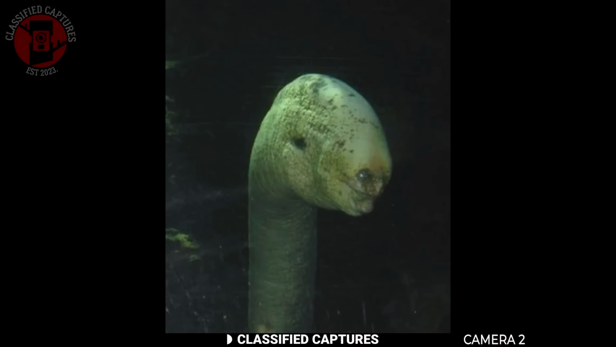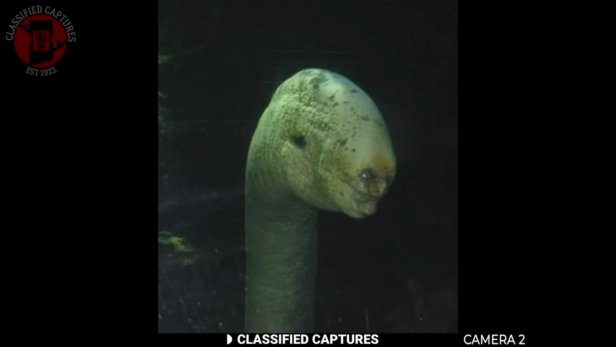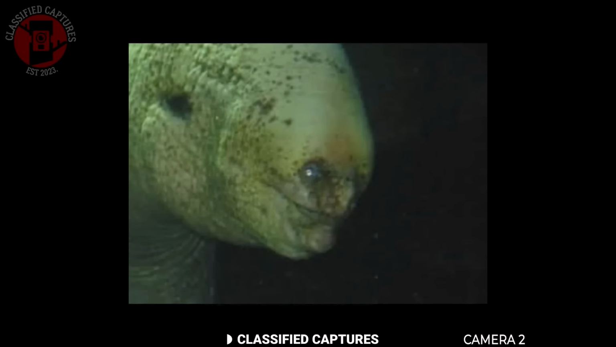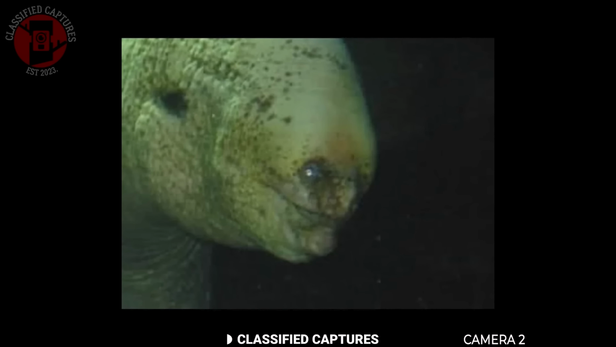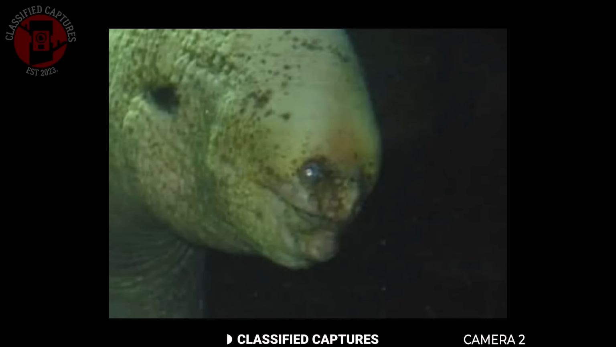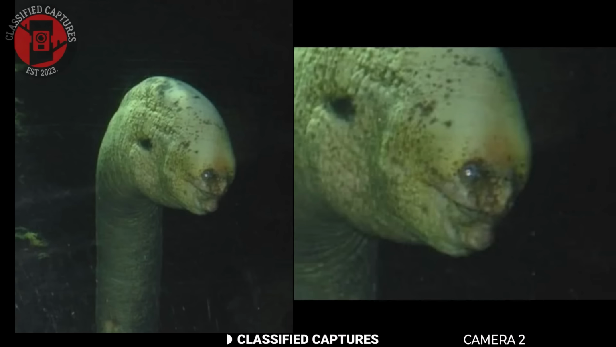Off the coast of Amalfi, a diver captured something that has left people stunned. At first, it looked like a long-necked creature at the surface of the waves, its head rising above the water. But the shocking part was its face. Where a snout or mouth should have been, there appeared to be a face that looked almost human, staring downward as if deep in thought.